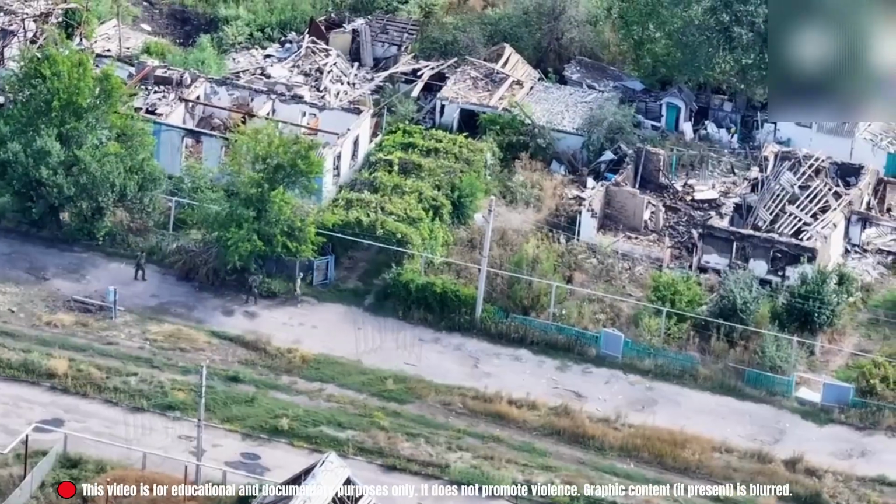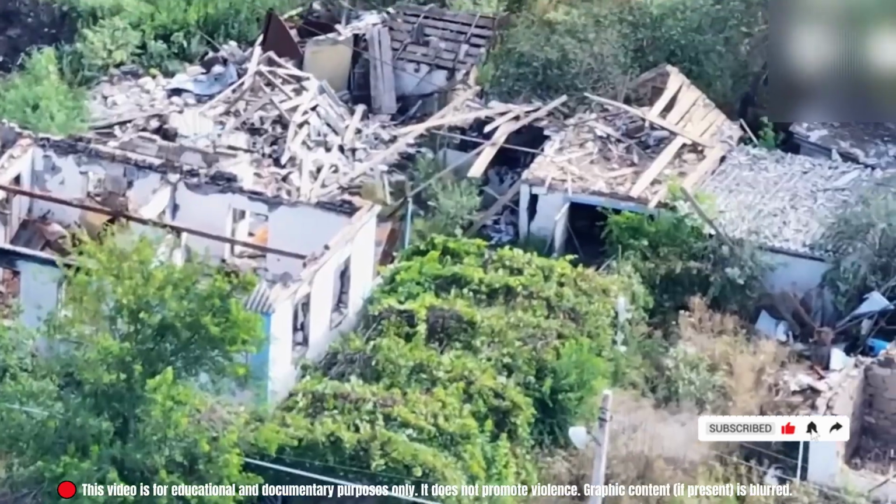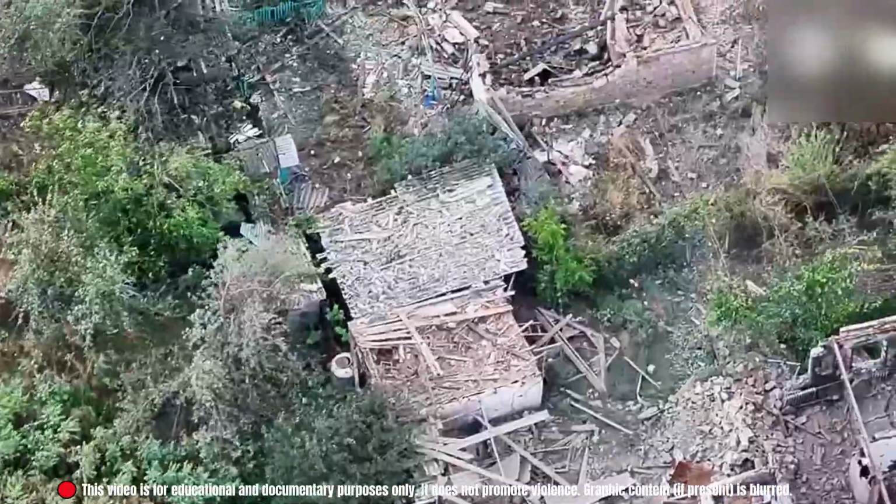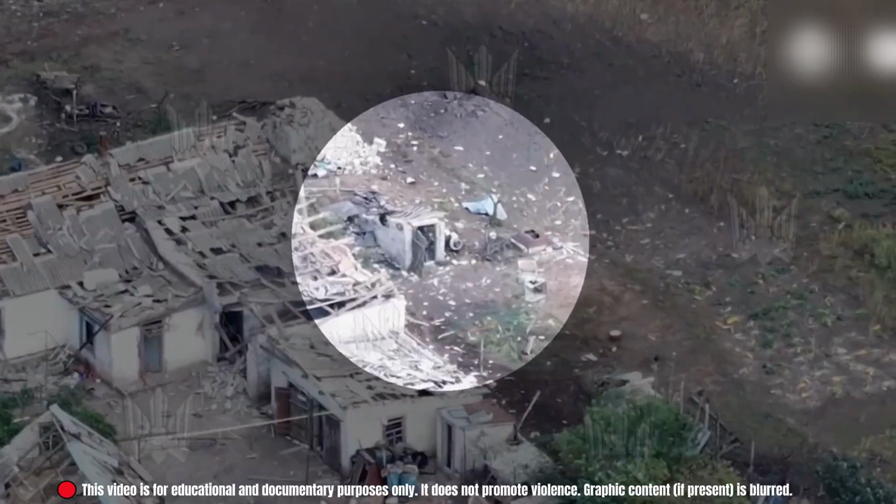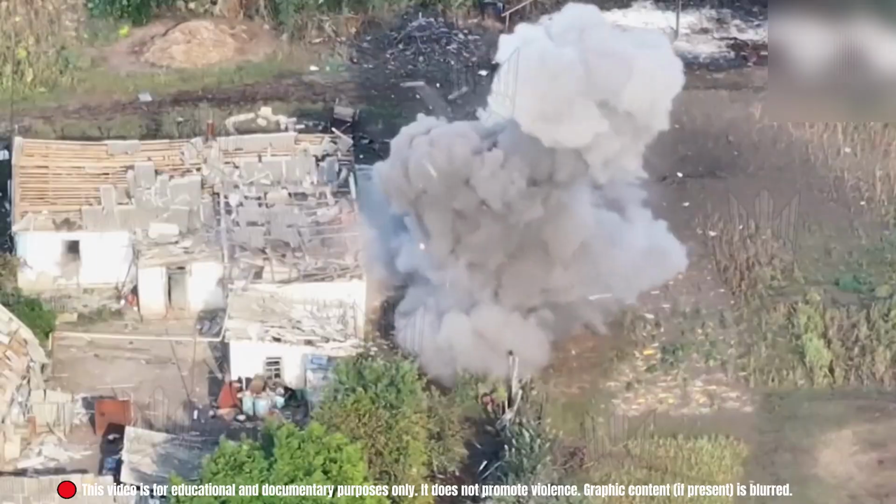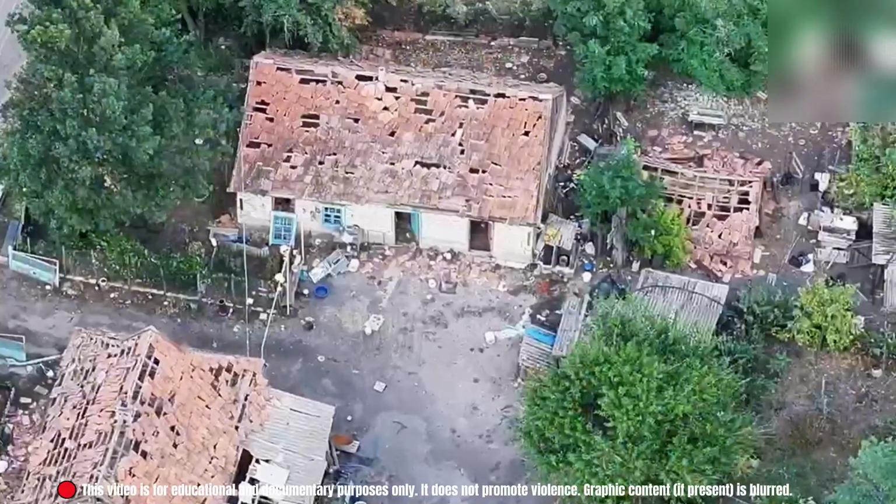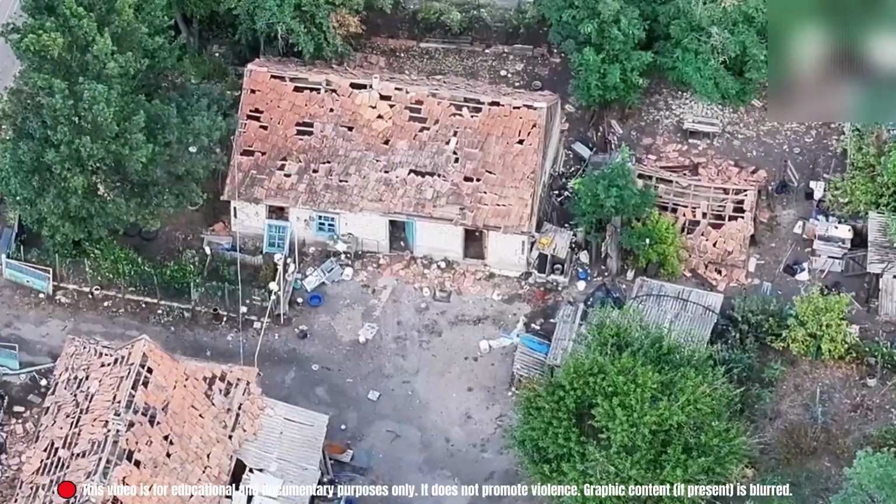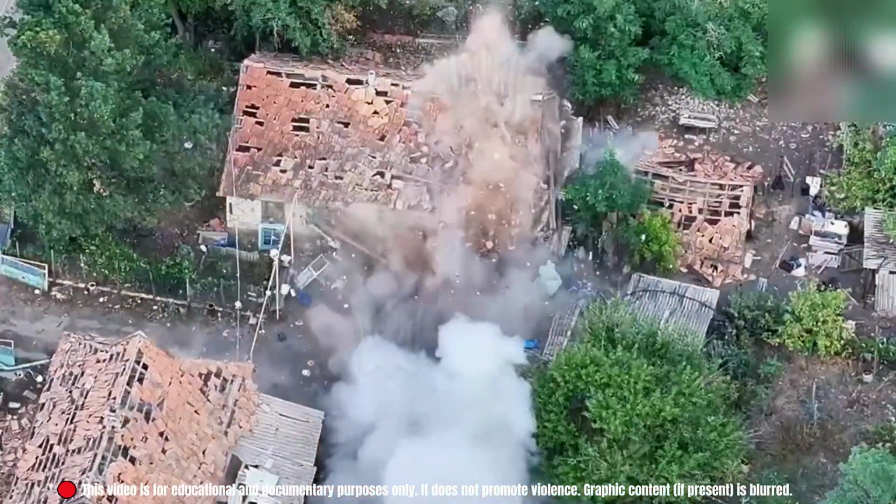In a destroyed settlement, Ukrainian FPV operators tracked 3 Russian soldiers moving between empty houses. One man stepped inside a house. The drone followed and the building came down. Another soldier bolted, squeezing into a tiny restroom. Seconds later, a second drone struck. The shelter collapsed. A few seconds after that, a head peered from a nearby ruin. The third drone advanced and ended the sequence. 3 strikes, 3 houses gone, nothing left standing. Tactical line: urban cover no longer guarantees safety against persistent drones.